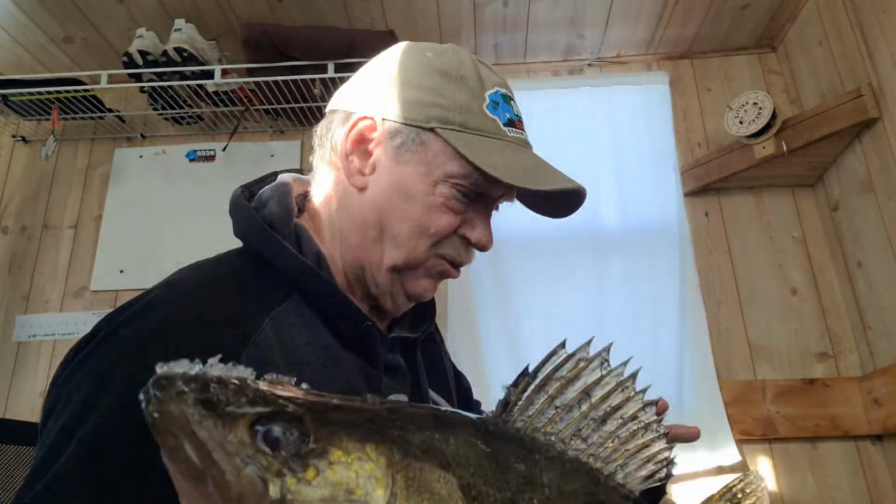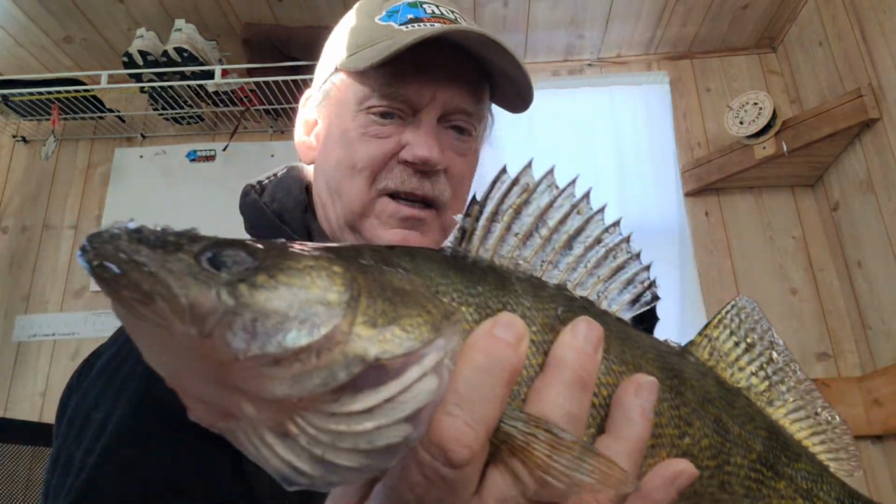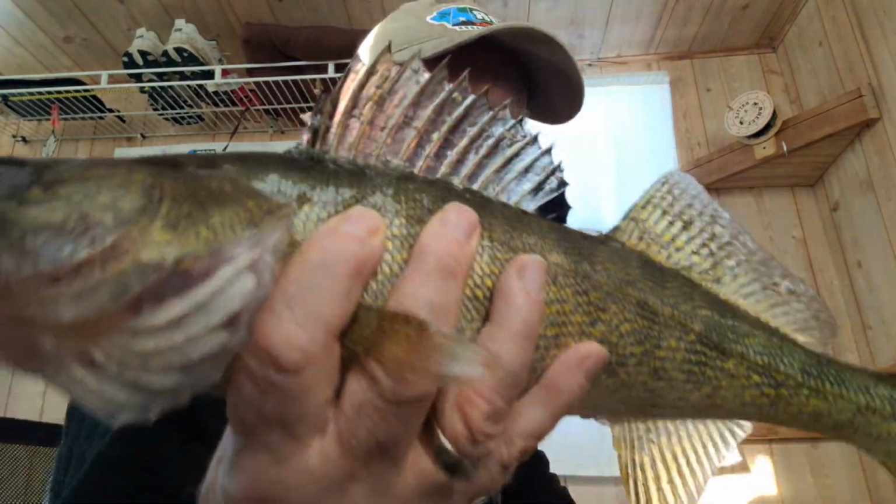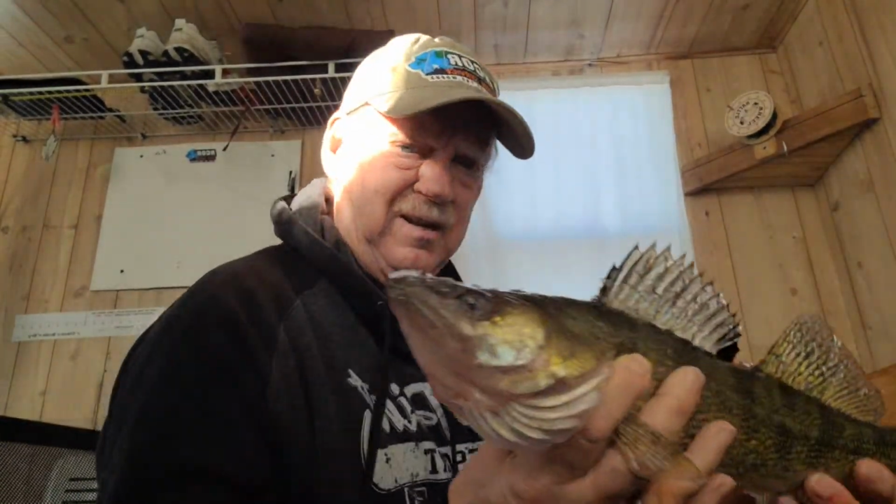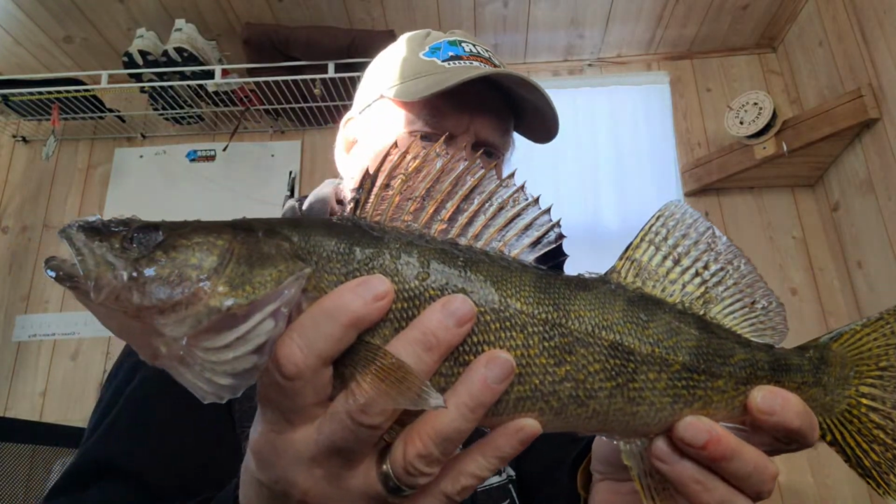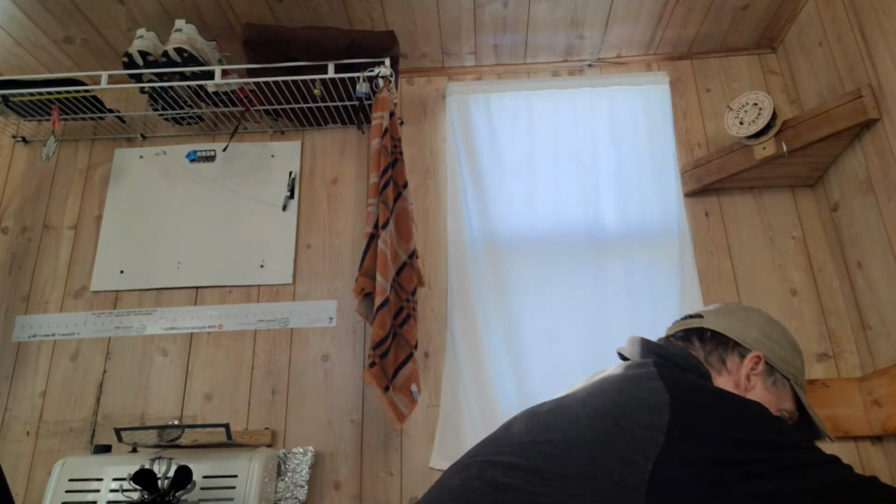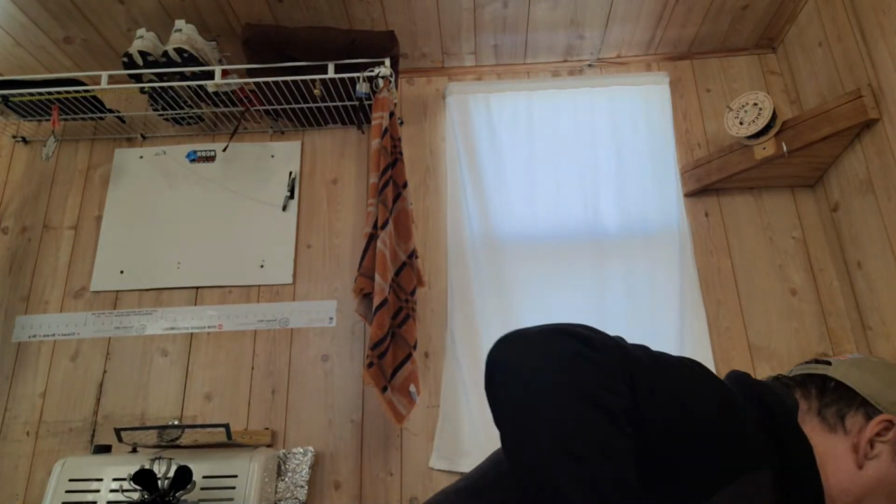So I've kept two in the first less than 50 minutes or so. One 17, one 19-inch fish. I'm going to put this one back. It's a beautiful fish though, huh? Let's just look at this one for a second. See his fin sticking straight up? These fish are in great shape. Okay, now. Goodbye, buddy. And he's gone. Okay, that's it. Good night, everybody.